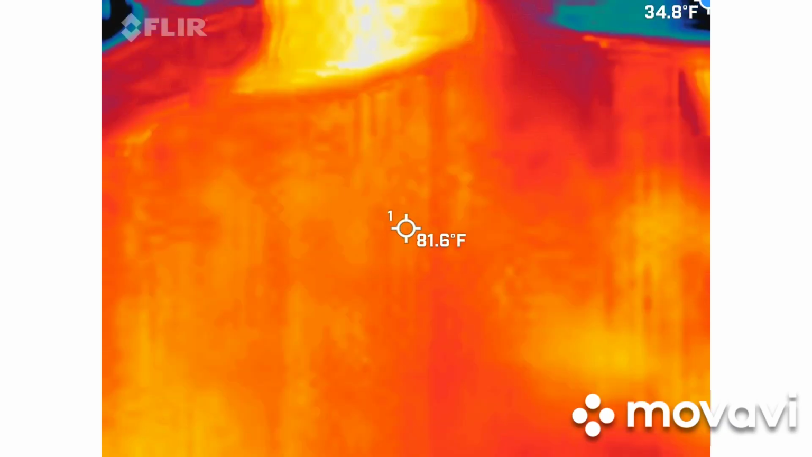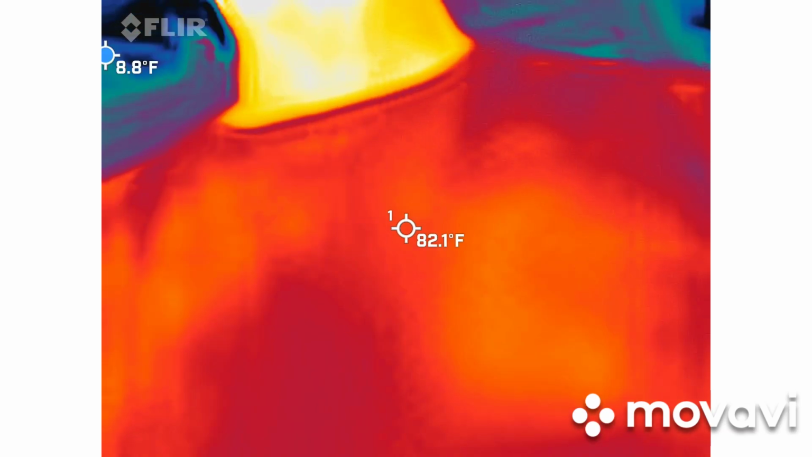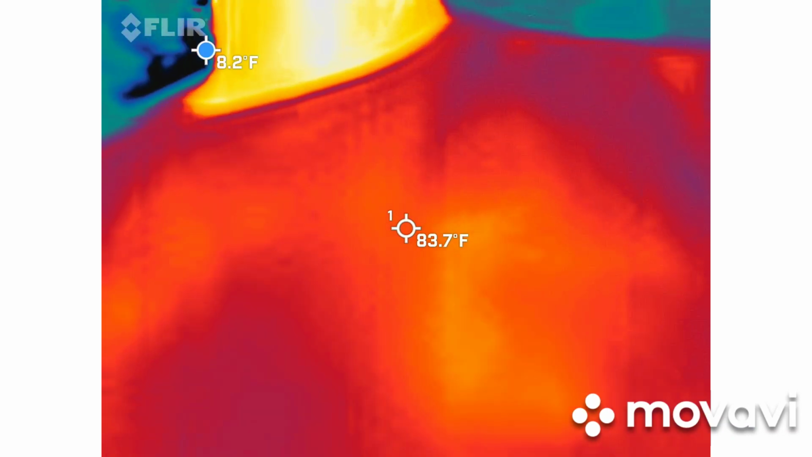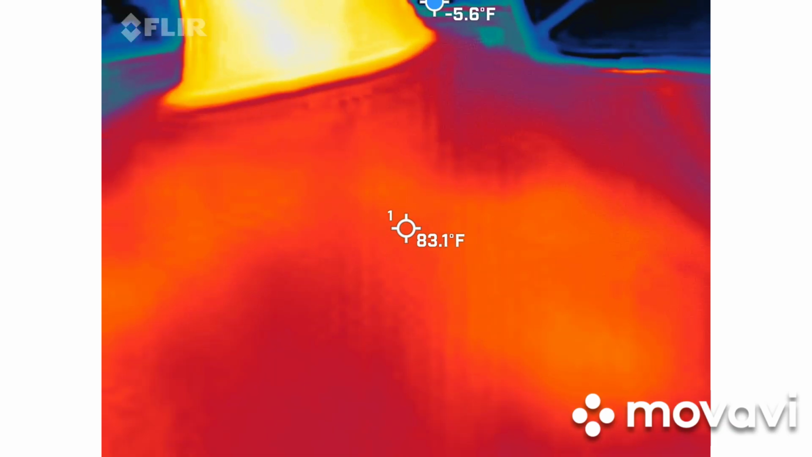So as you're using this, Frank, I'm going to have you stop it a few times, just so I'm going to splice all the video together. When you guys are watching this video, you're going to notice a blue dot bouncing around the screen. That's giving you the coldest part in the frame at that particular moment. It's helping us to find where those cold spots are.